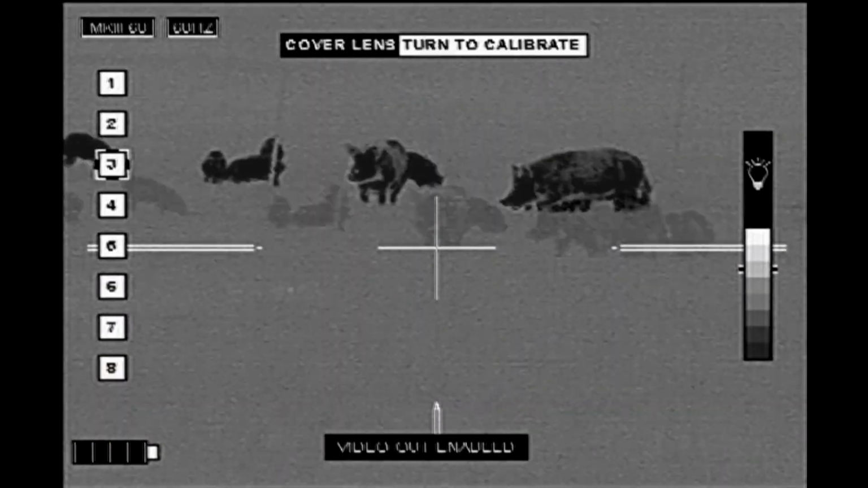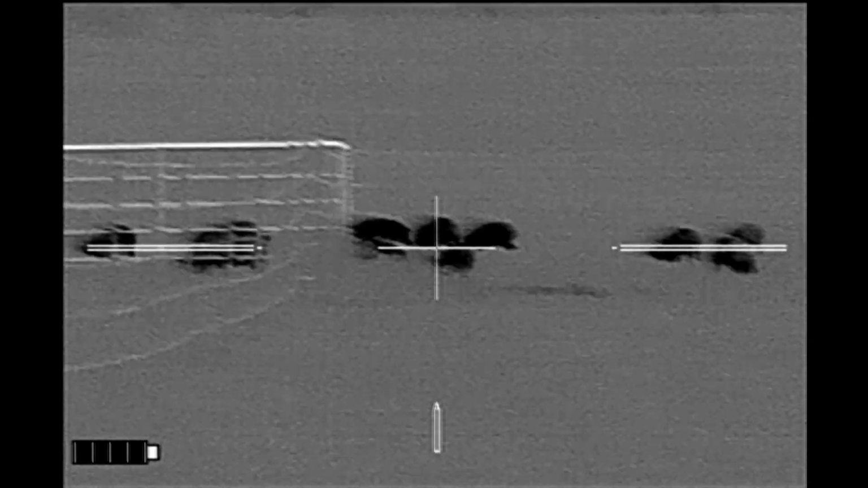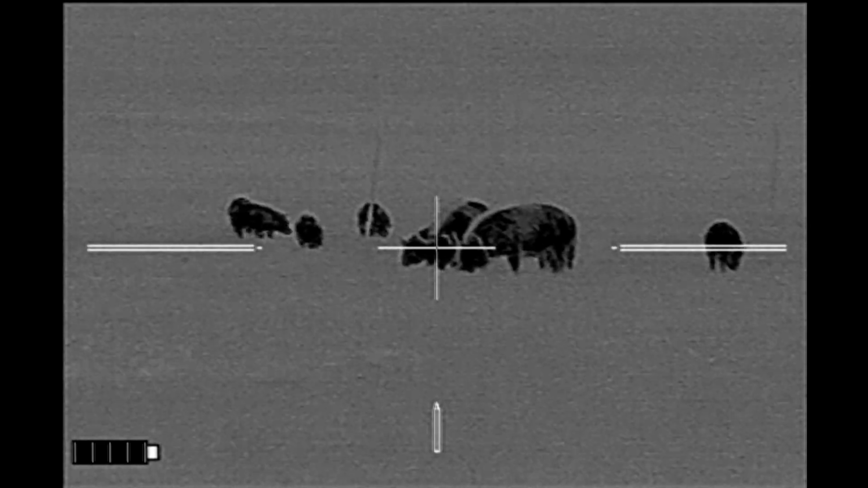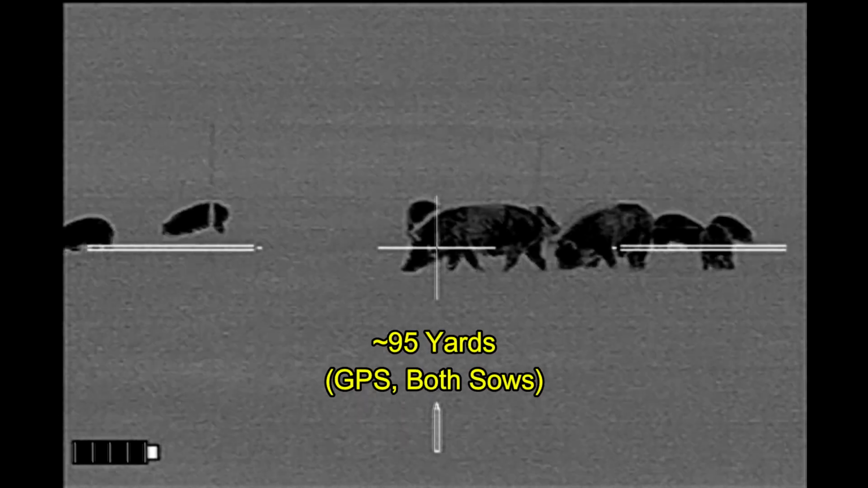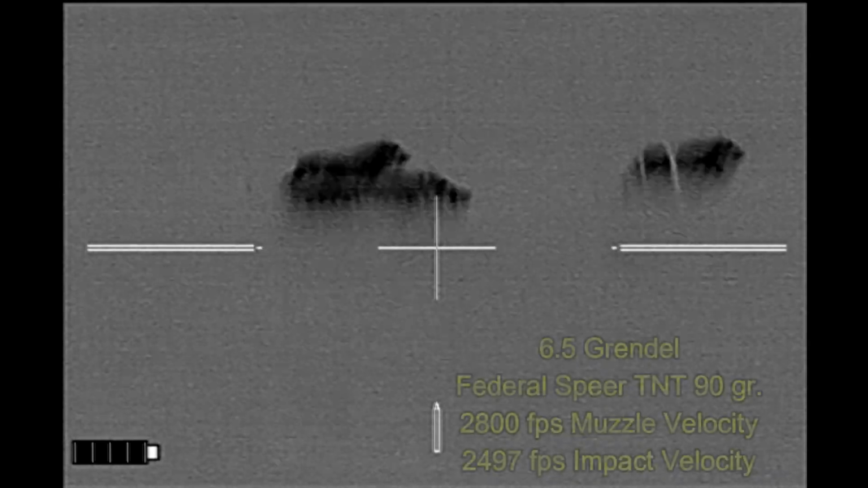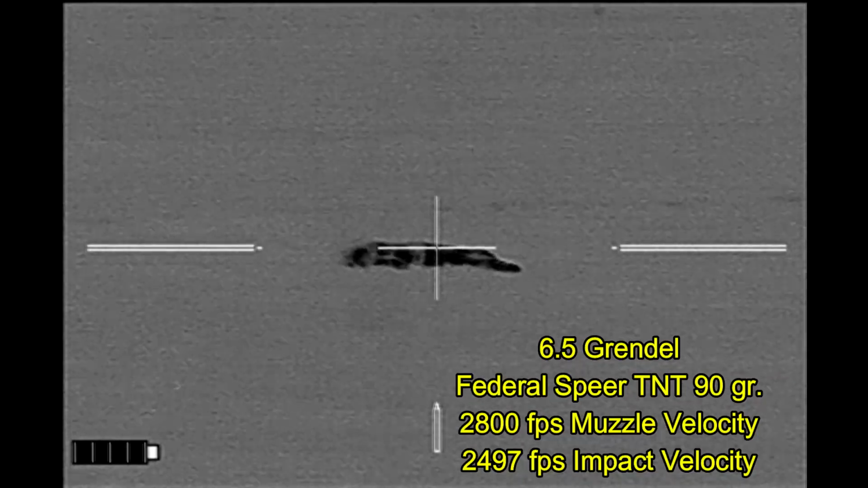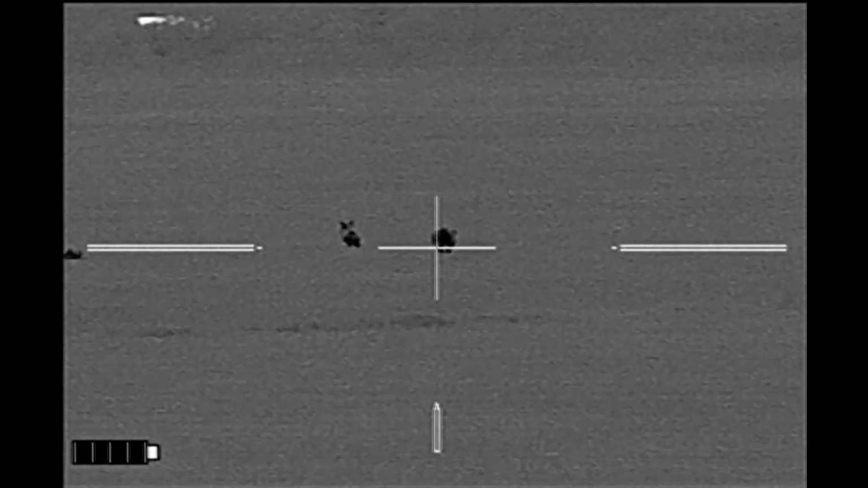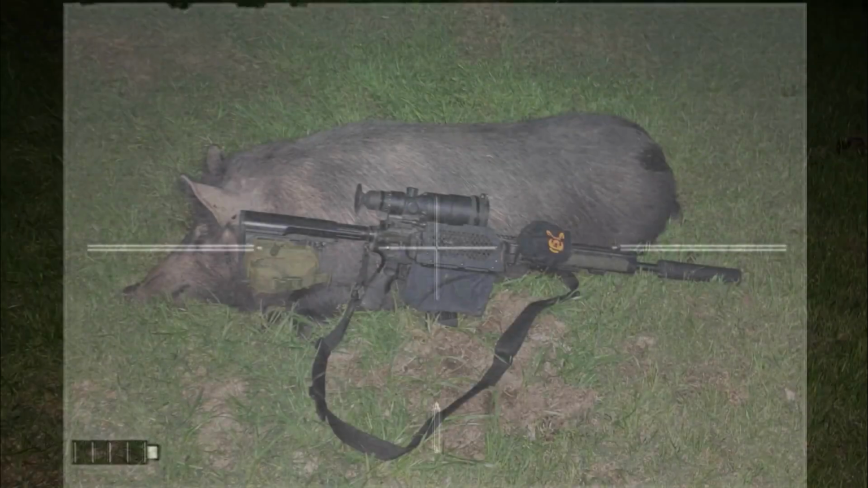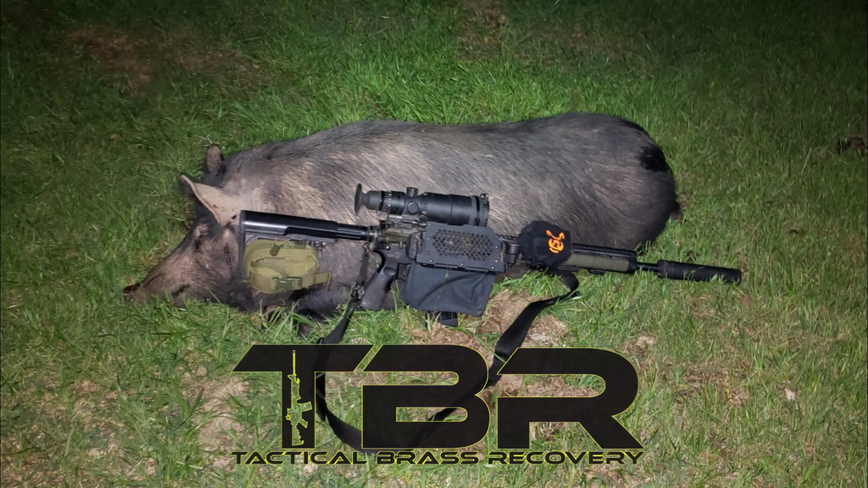And here I've come up on the top of the hill where I've got a better view of the hogs. I'm going to start off with the big sow and see what I can pick up after that. The last shot misses, and the hogs have moved into a no-shoot direction, and so I ended up with two sows down, the first being a 200-pound sow that was probably pregnant.